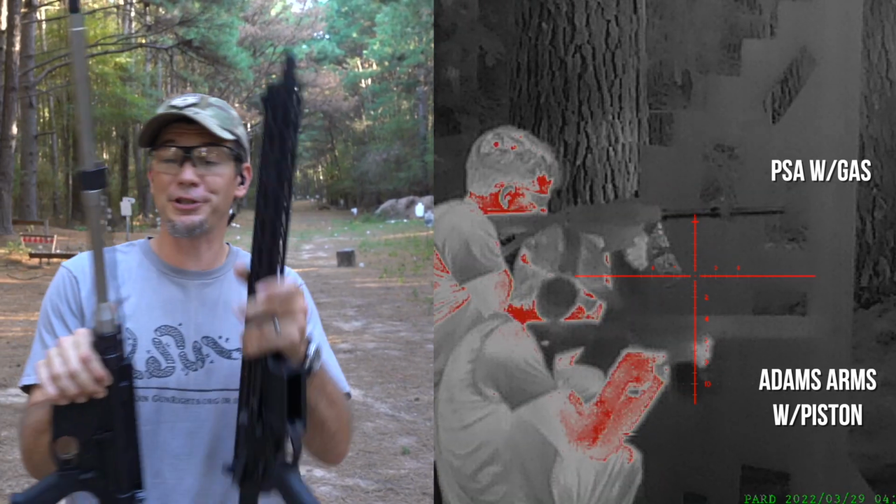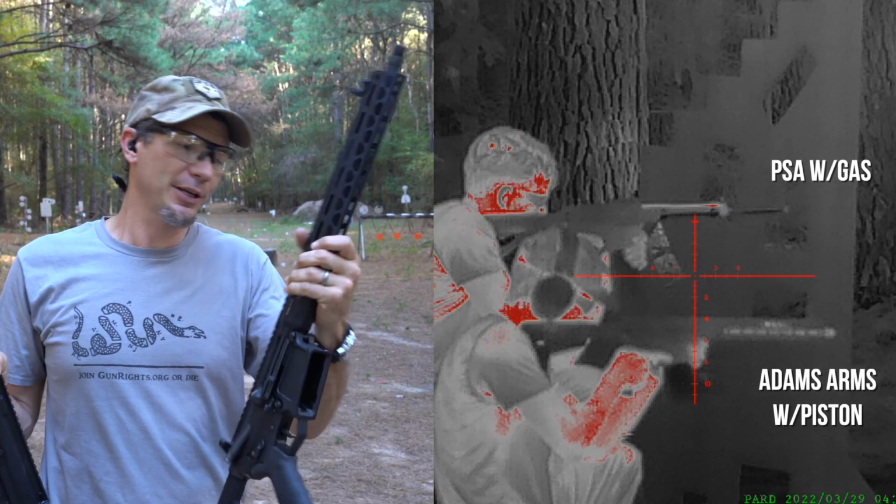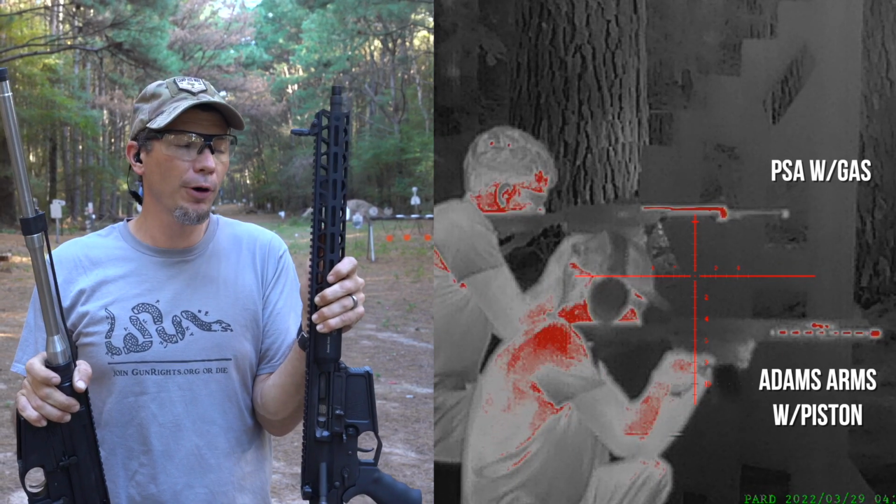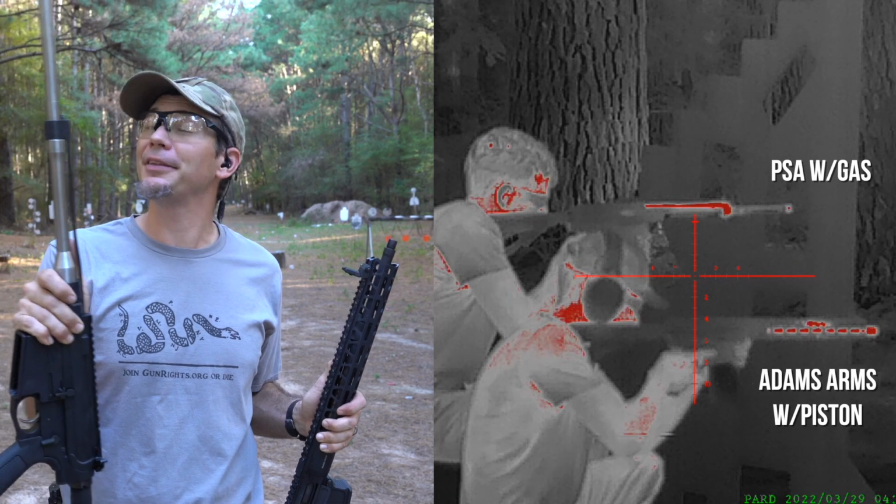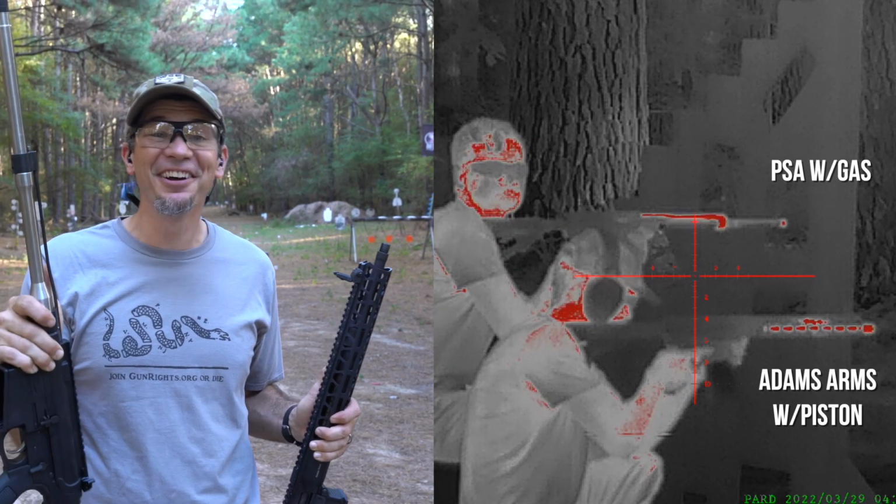So this is very interesting. You saw the gas tube get really hot really fast, and you saw just a little bit of the short stroke piston. I wish we could have gotten the handguard off to get a complete apples to apples reading, but the barrel showed warmer on the Adam's Arms, and I wonder if it was just the stainless steel finish that was reflecting the thermal indicator or something, because the barrel of this PSA didn't look that hot.